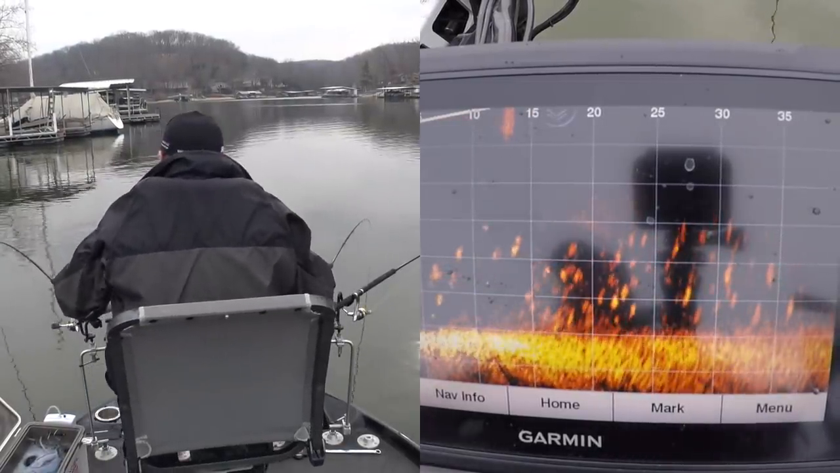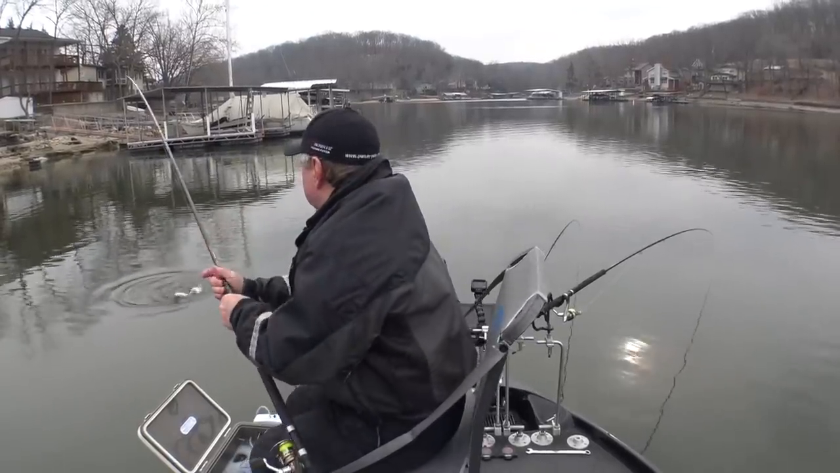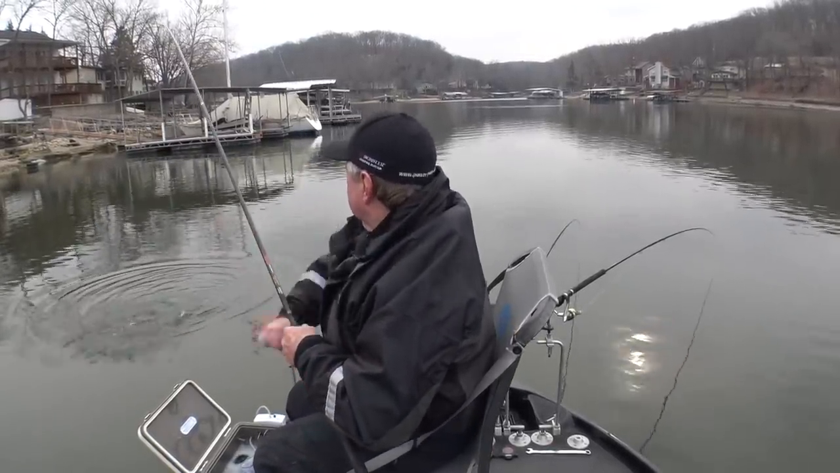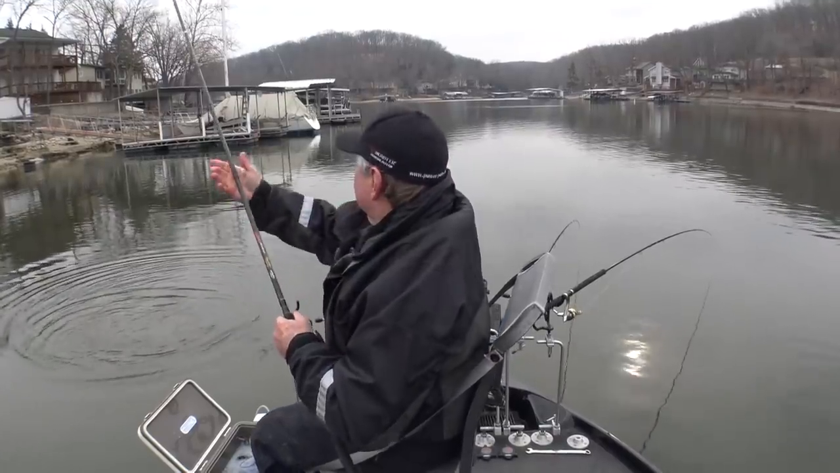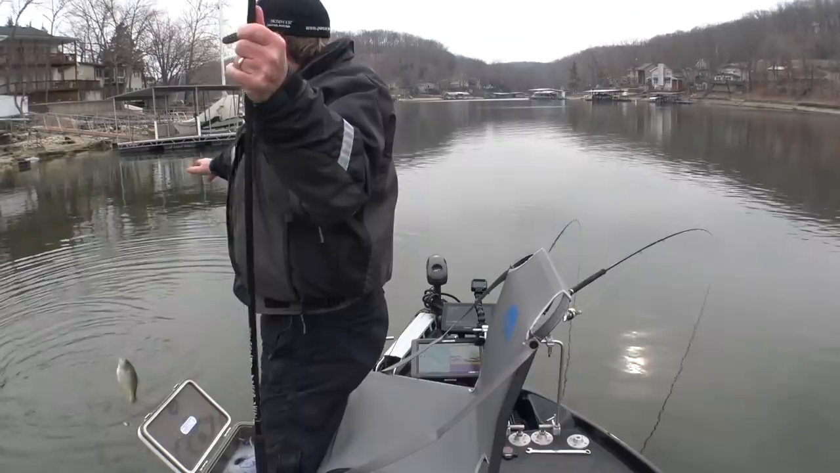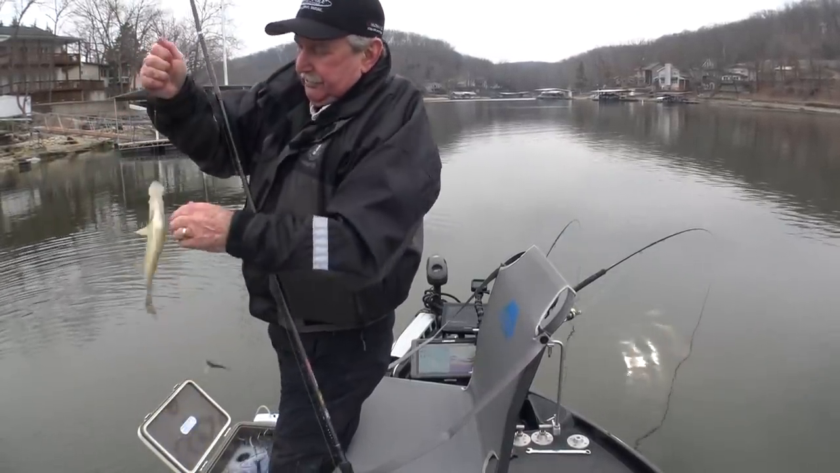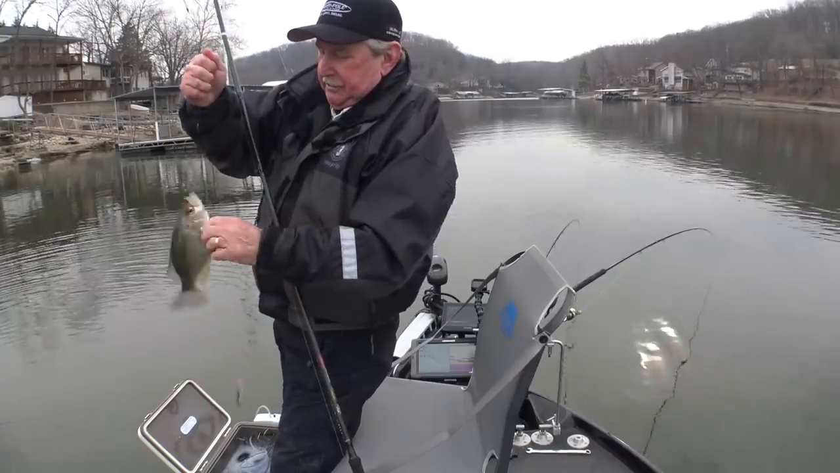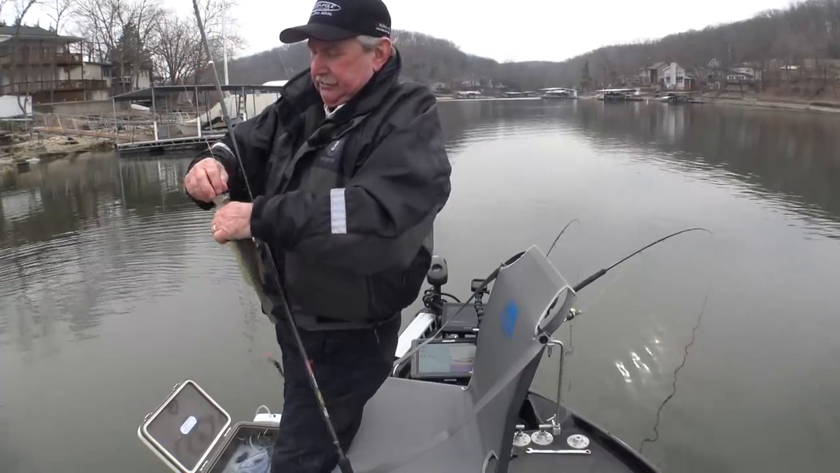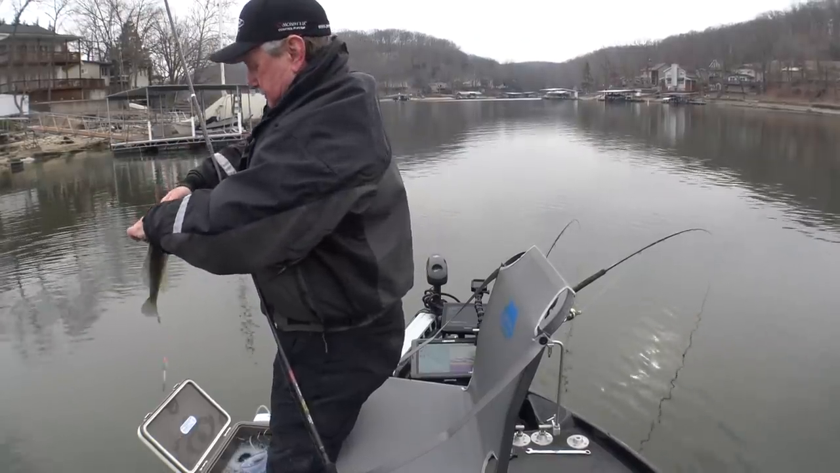Man, there's fish all over this graph. There's another one. I like sitting here, no wind. That's on a straight minnow above the jig. I'll be taking the jigs off. They don't start eating them.